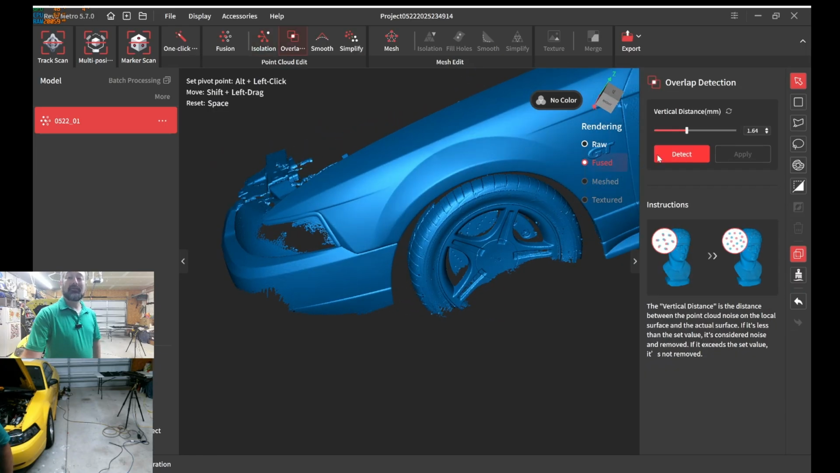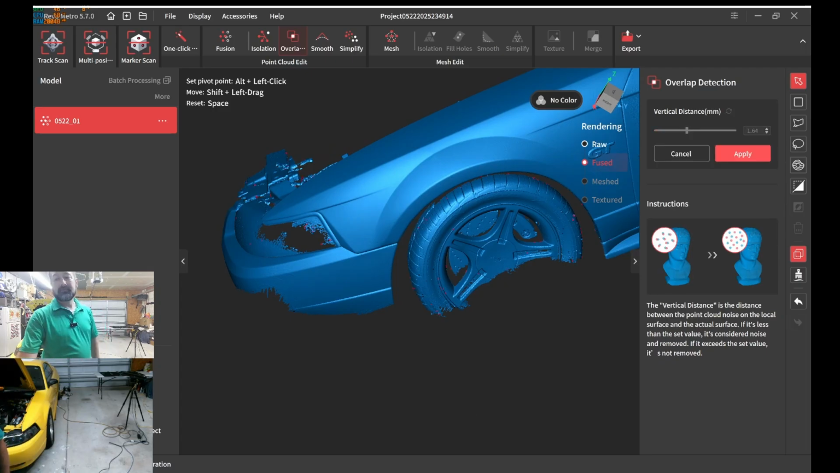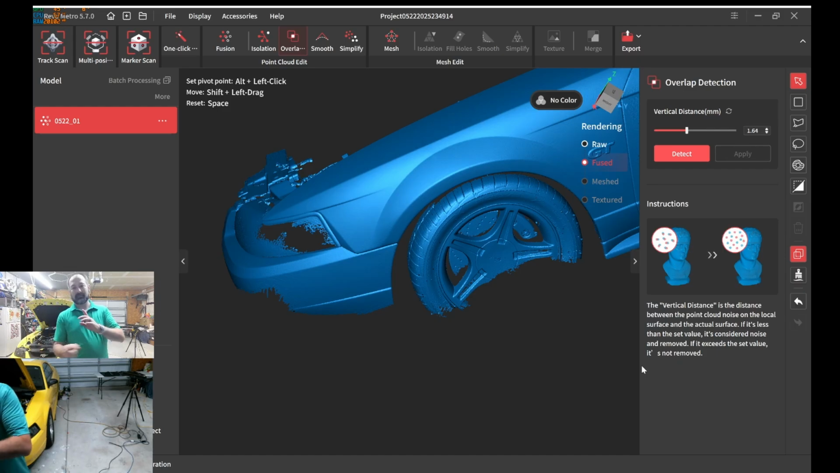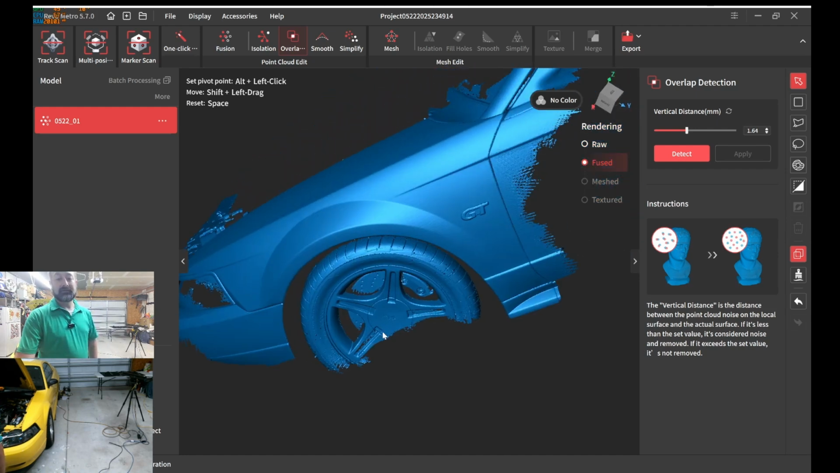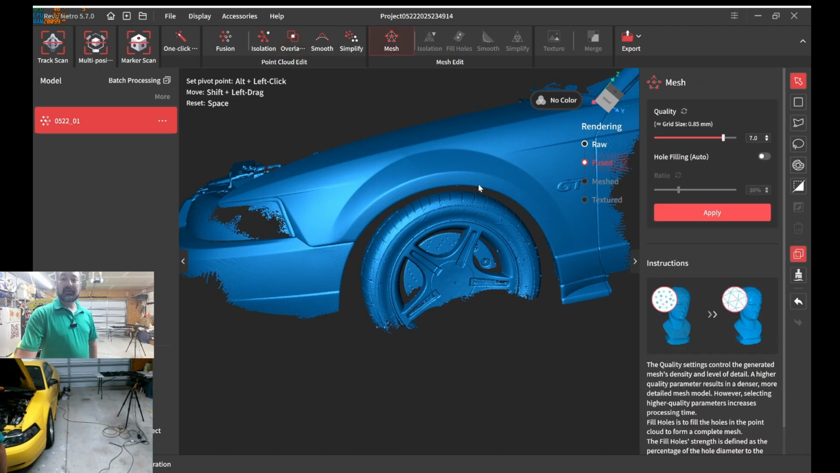Okay, so let's do an overlap. Overlap is just going to pick up anything that I overscanned, and with a laser and that tracking, you really are not doing too much overscanning. Overscanning usually happens when you have a tripod and it just keeps spinning and spinning, and you're just looking at the same data over and over. But since you're tracking, yeah, that looks dang sharp. Okay, so now we're going to go ahead and mesh.